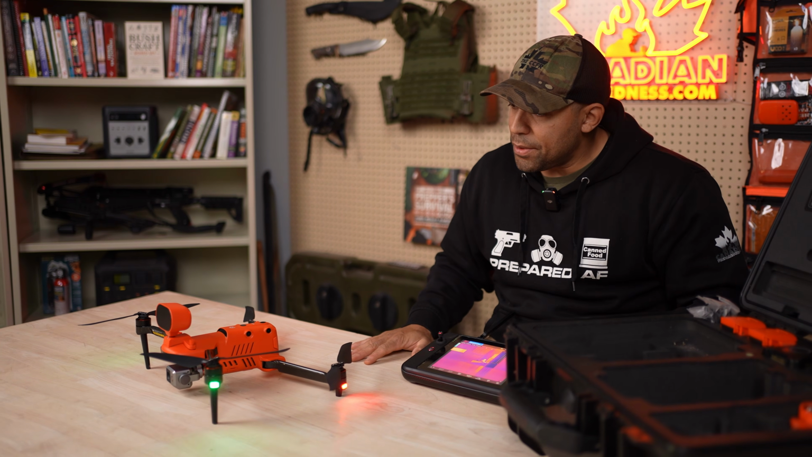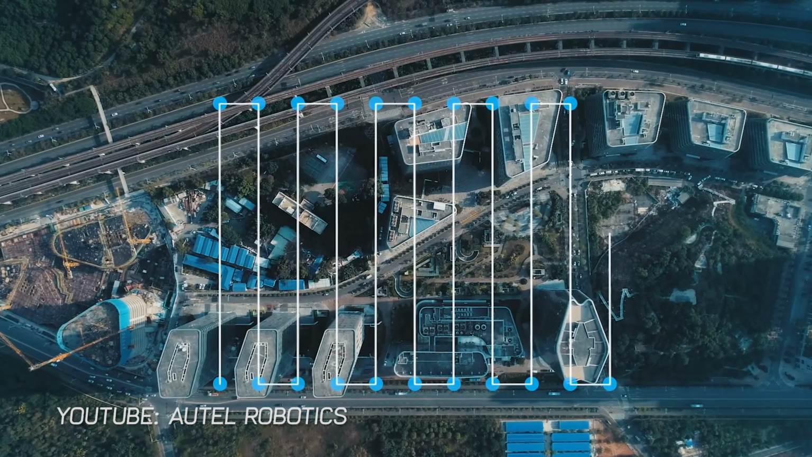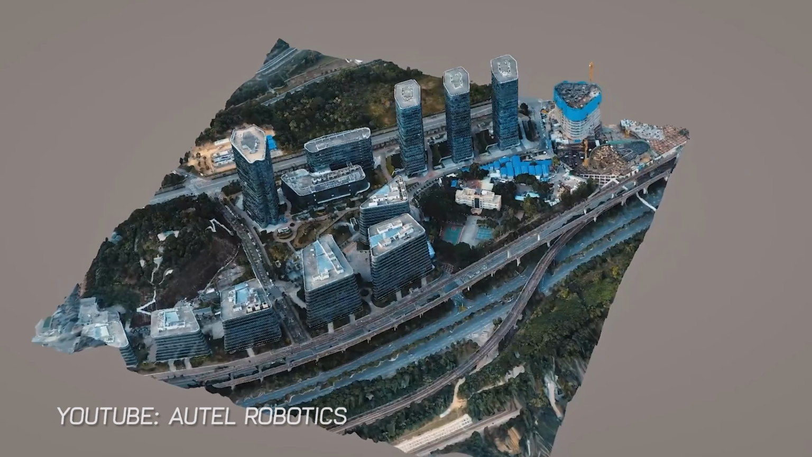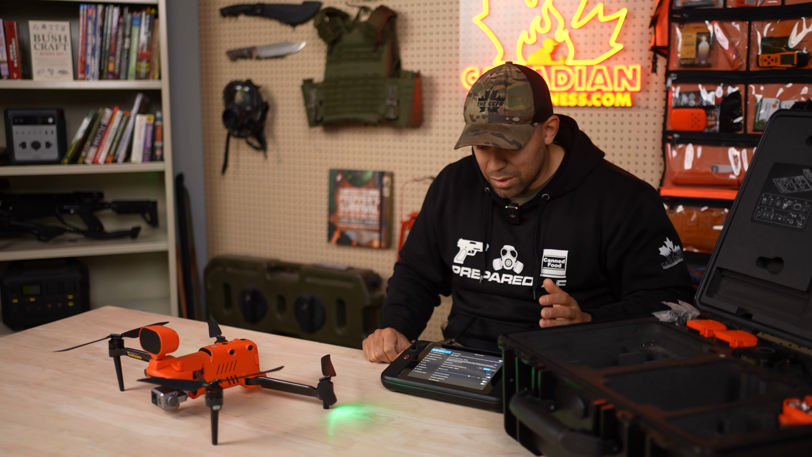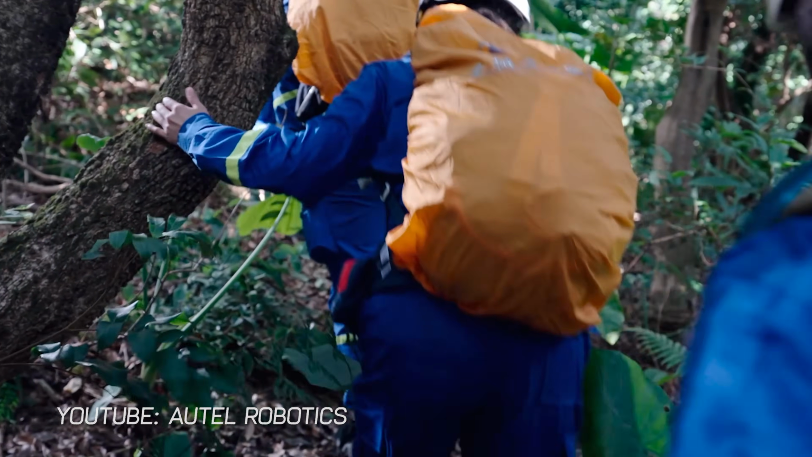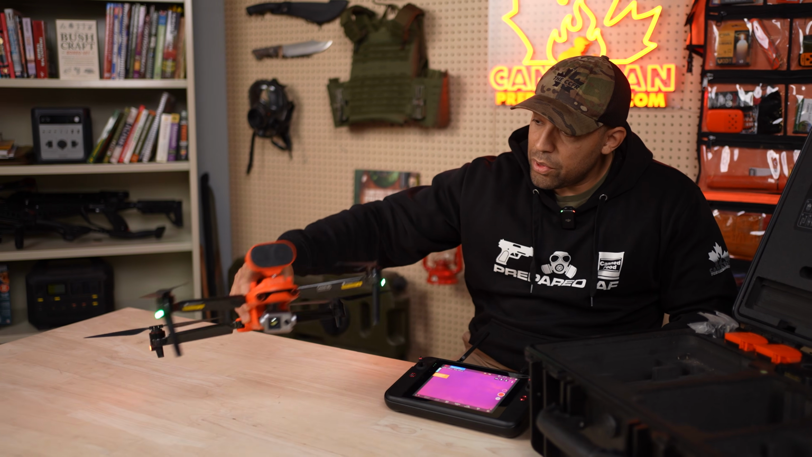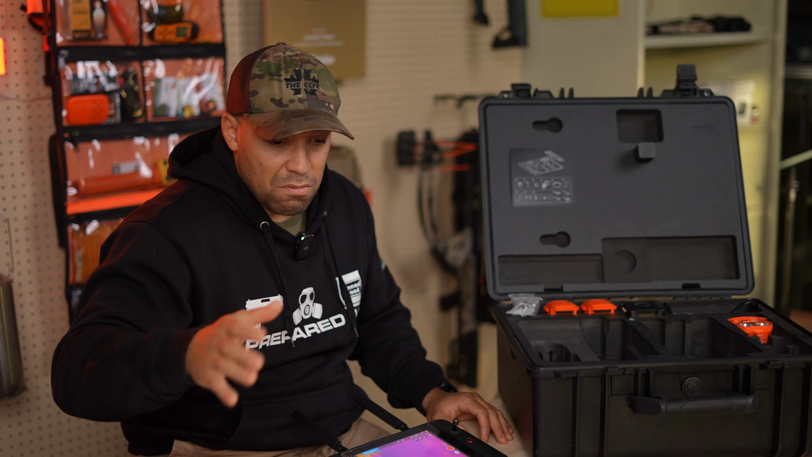Another cool thing that you can do with this drone is you can map an area. You can ask it to map a certain region for you, and it'll go and take a bunch of different pictures. You can put that into software and it will render the 3D environment, which is actually pretty cool. I've never done that, but it's something you can do. So this is meant to be an industrial, search and rescue type drone. It serves a variety of functions in that respect. In terms of this particular drone, not the thermal imager, 45 mile an hour top speed, which is fast enough.